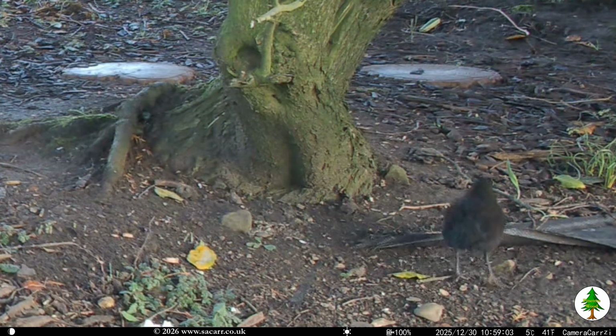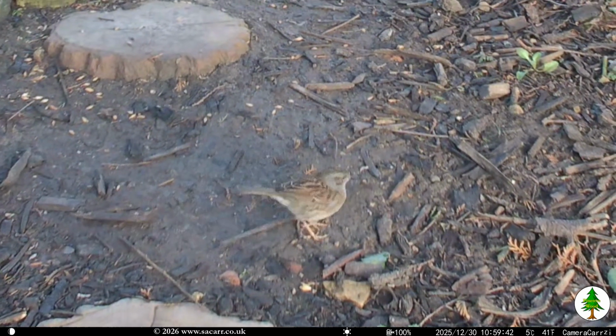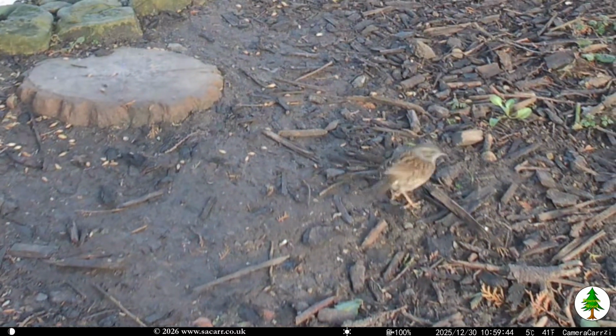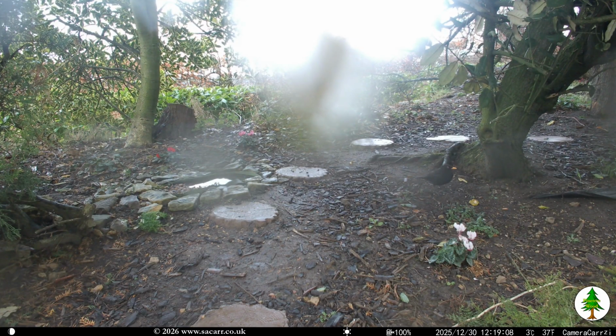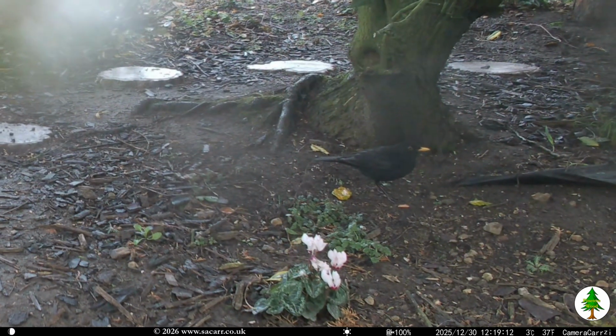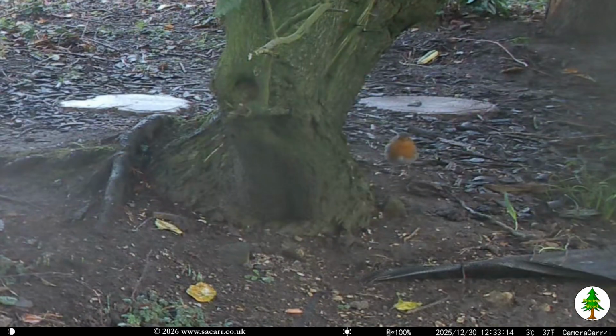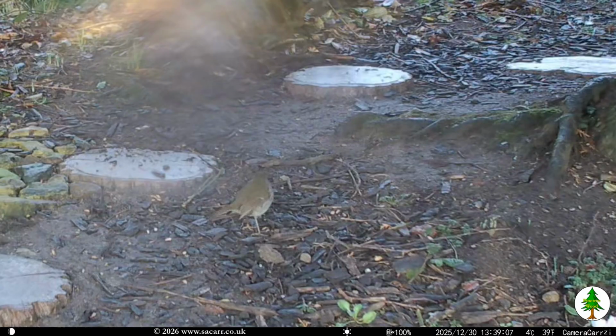The blackbird was back 15 minutes later, at the base of the thorny olive tree, followed shortly after by a dunnock. It had been raining that morning, with one drop sitting right over the camera lens, so the next few captures had to be cropped trying to avoid the rain spot. One capture was a robin playing hide and seek behind the olive tree.